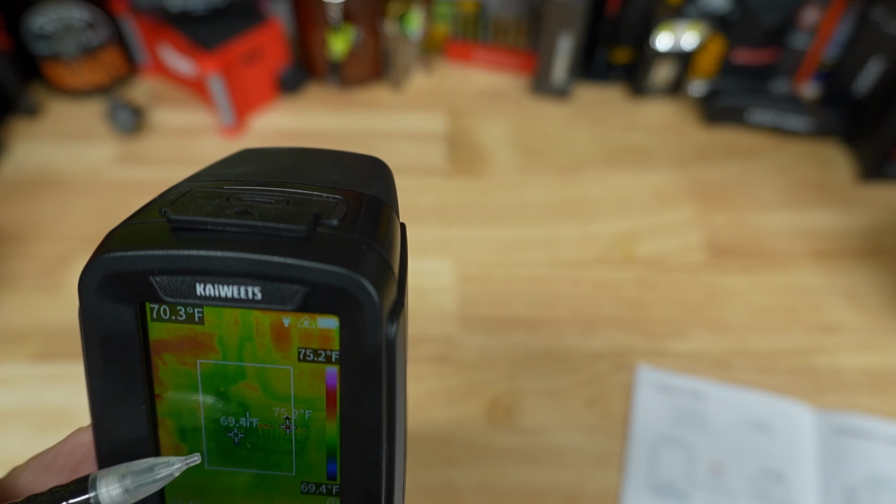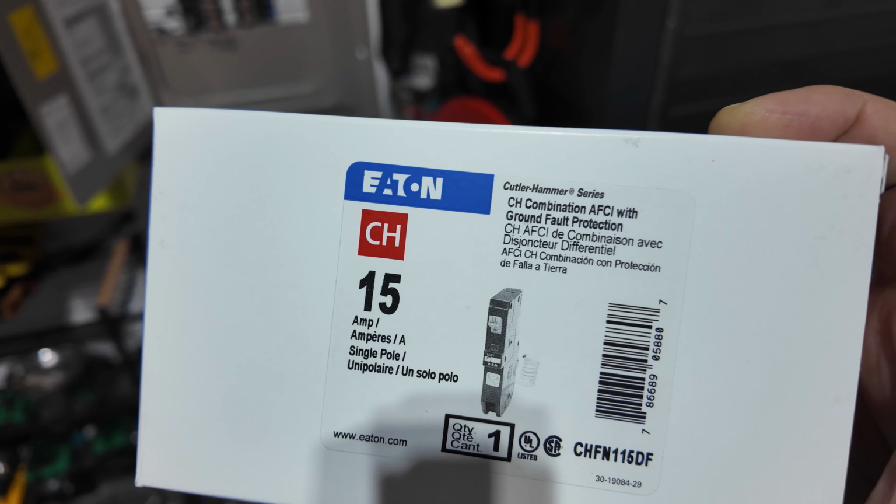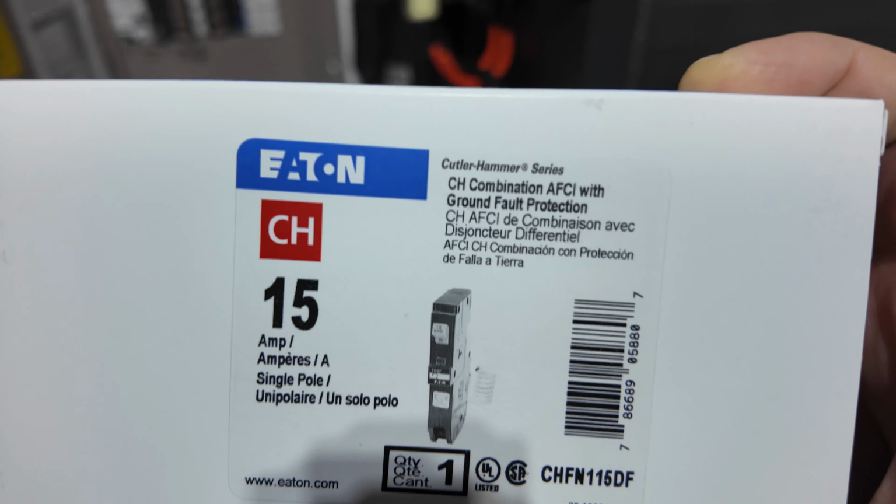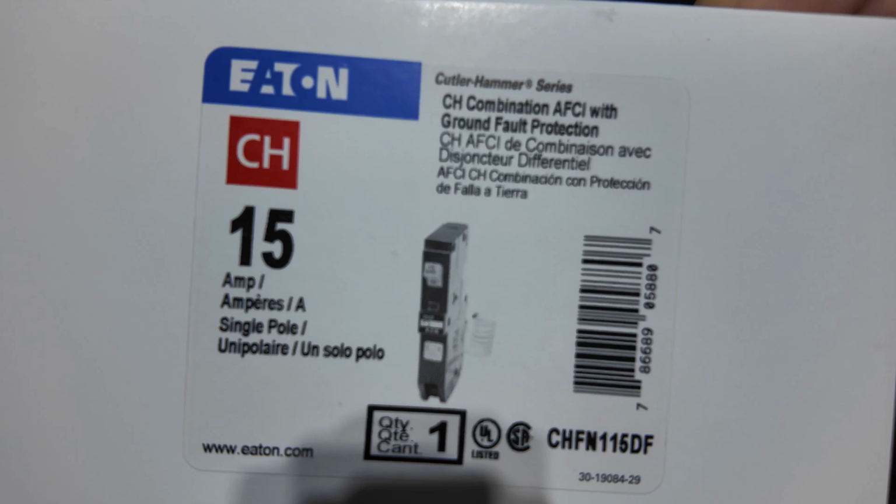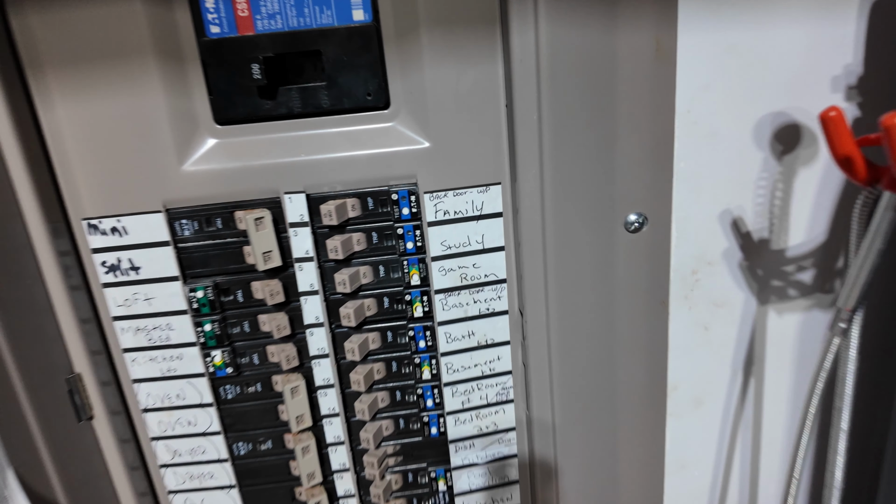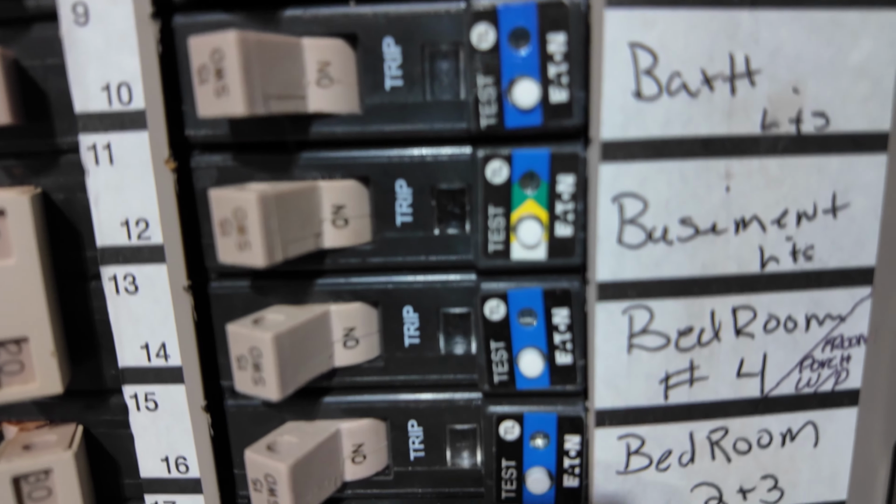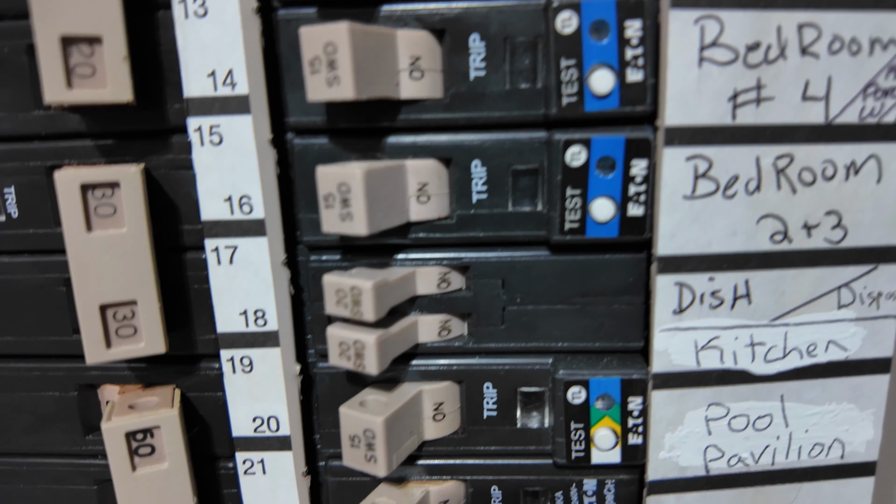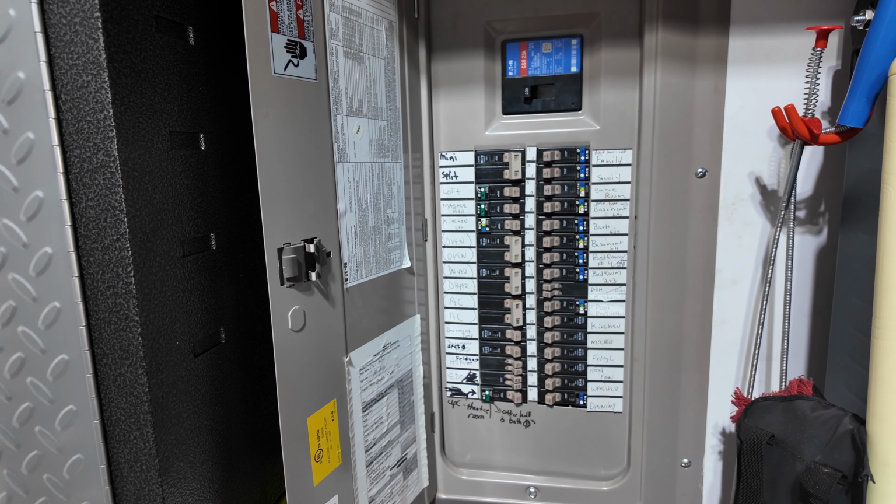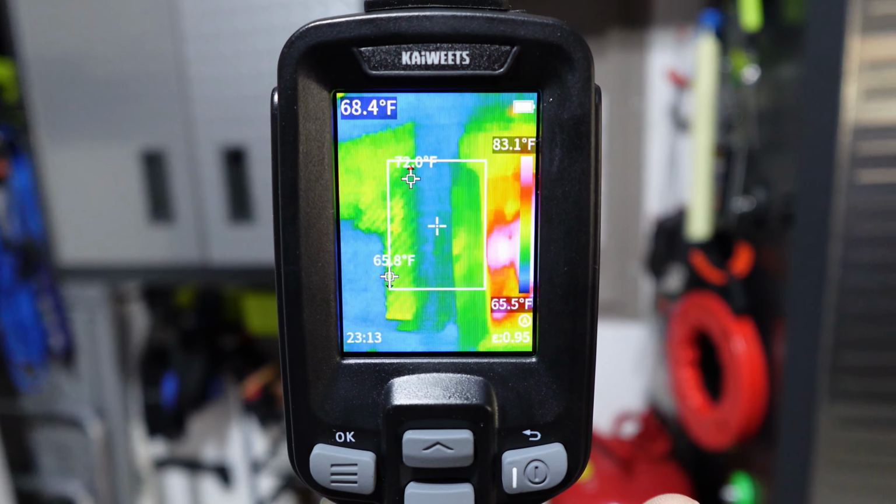Now let's go check it out. I've been having a lot of problems with these. These are the Eaton CH combination AFCI with ground fault protection. These AFCI breakers kept failing. They had a bad batch. They sent me a batch of new ones. And if you look in this panel, everything with the blue label is those AFCI breakers. Okay, so here's our panel out in the garage. Okay, we're coming up on our panel now.